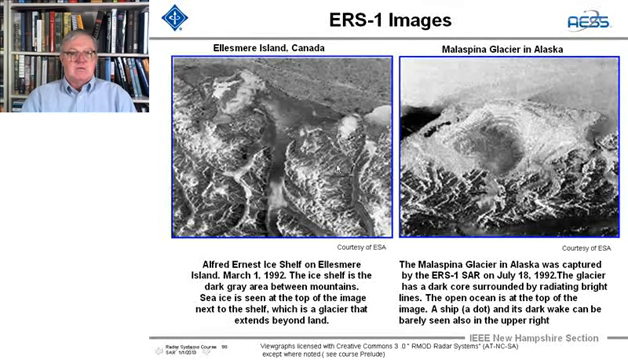This data was taken with ERS-1 in 1992. And the ice shelf out here is the dark gray between these mountains. And then you can see ice beyond, sea ice beyond this ice shelf. Here we see a glacier in Alaska. And it's got a dark core surrounded by bright radiating lines, and the open ocean at the top is at the top of the picture.